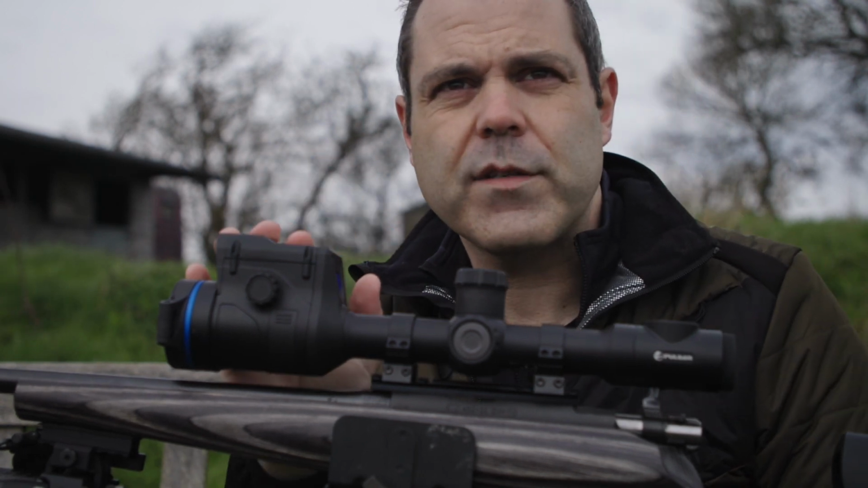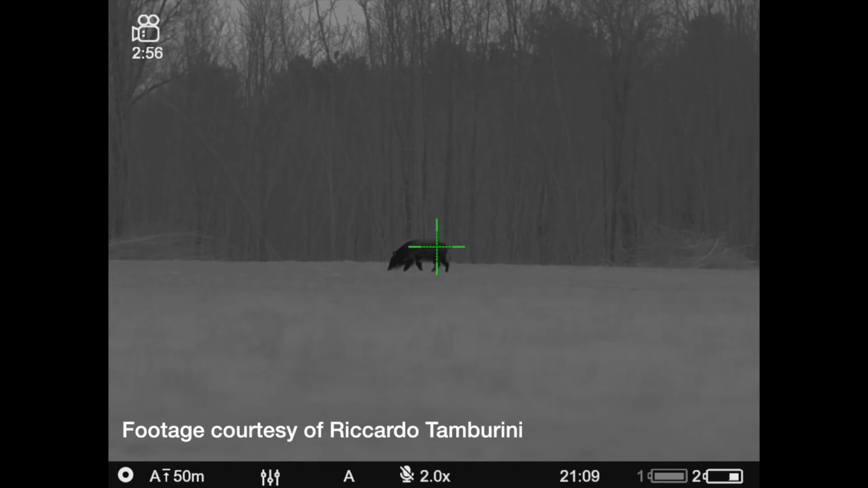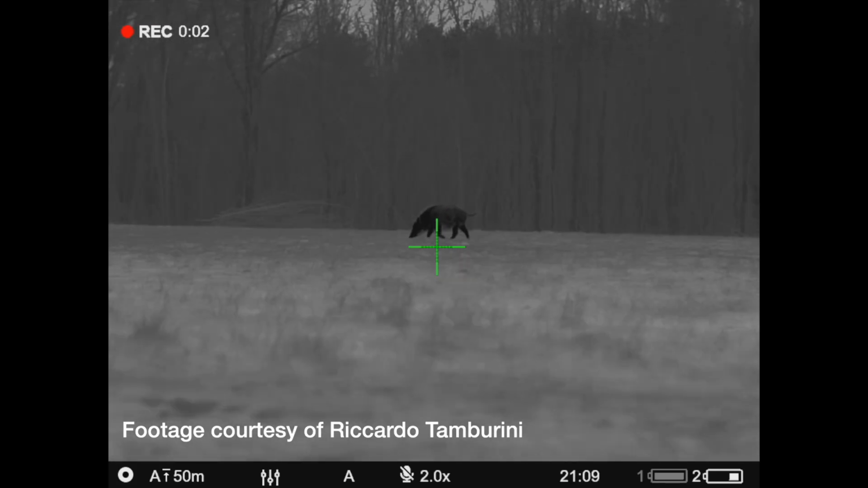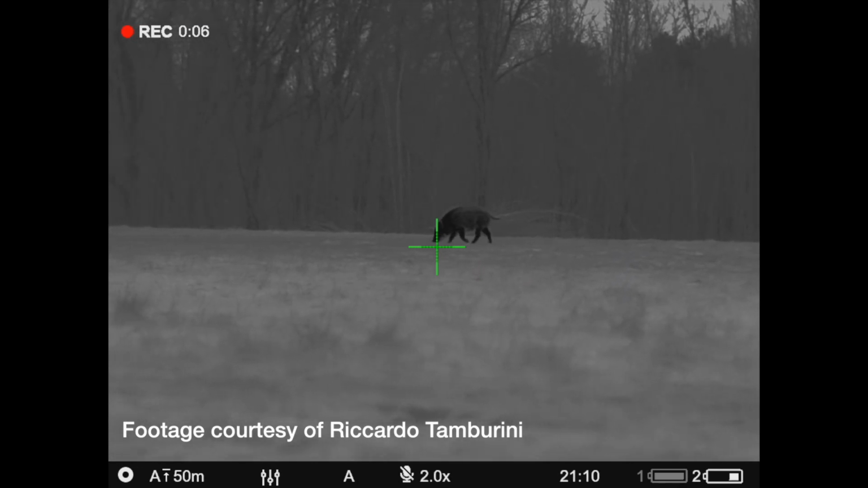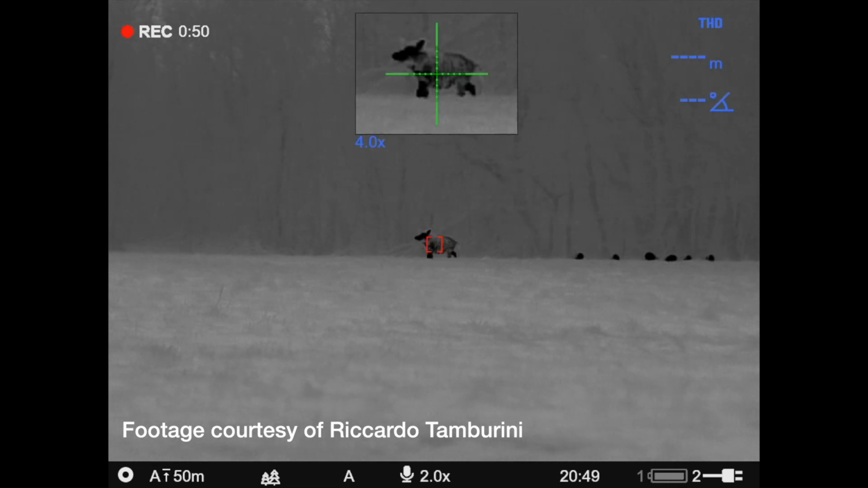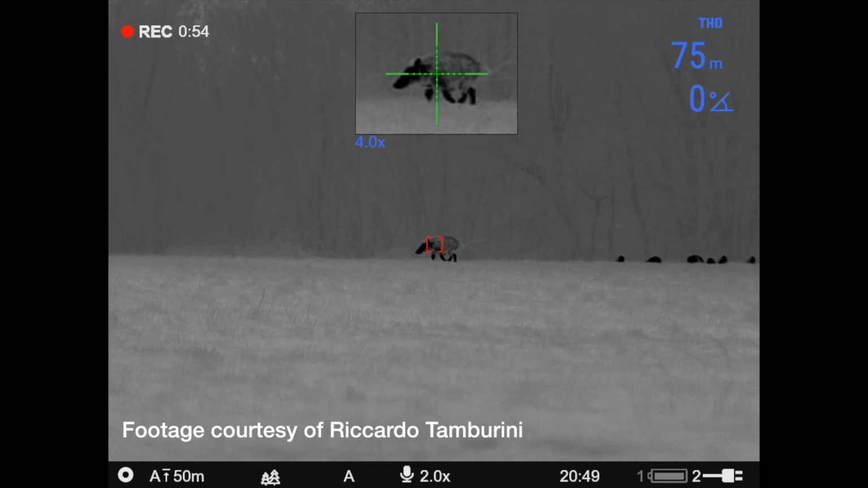In terms of the image quality on this, it's the flagship model. It's exactly as you'd expect. It's fantastic. You will not find a better image certainly on a Pulsar thermal, or I challenge you to find a better image on any commercially available thermal. Quite honestly, the image is absolutely amazing.